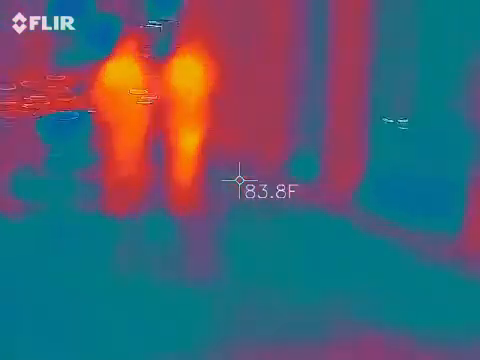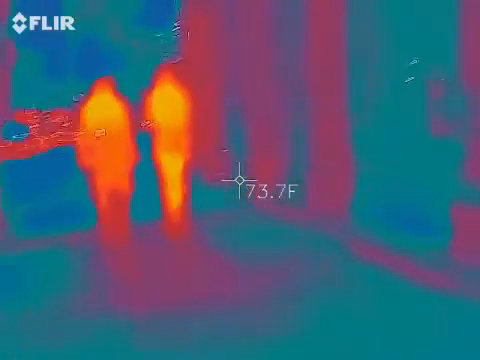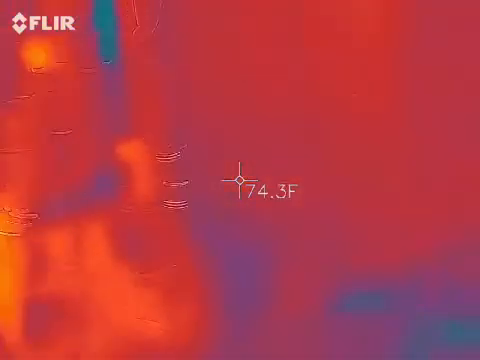So this is the alley we're going to go down, if one of you guys wanted to take pictures. We can check to see if there's anybody down here. Usually not.